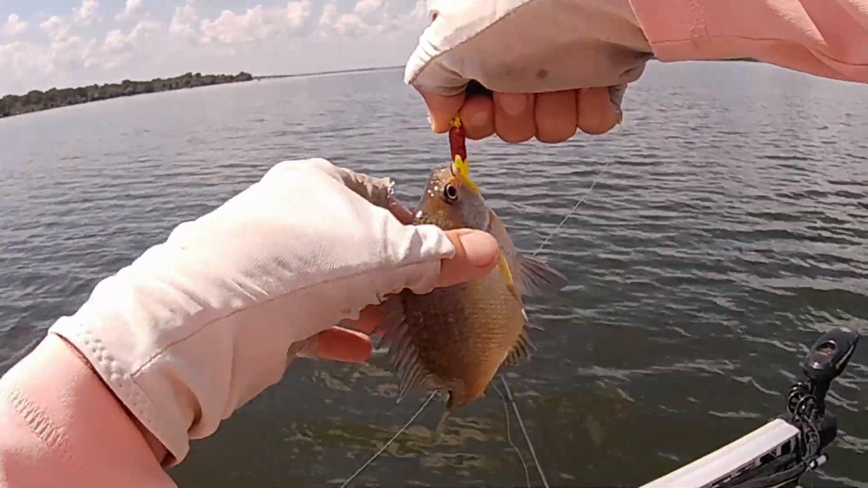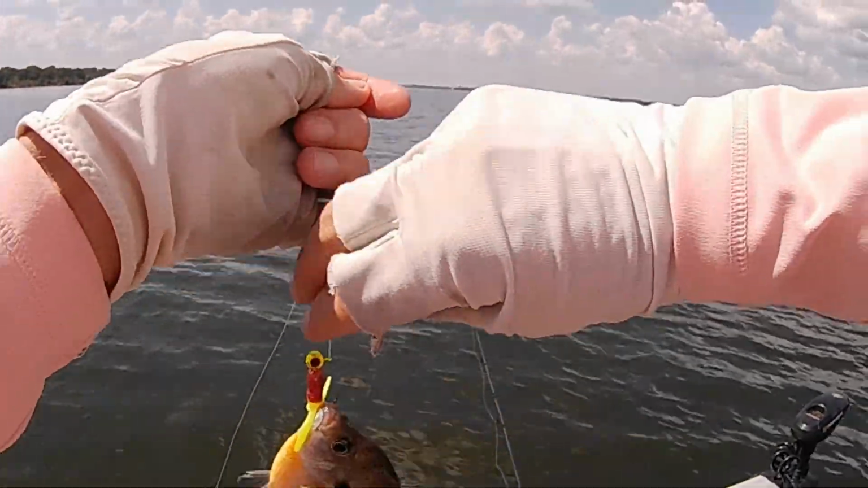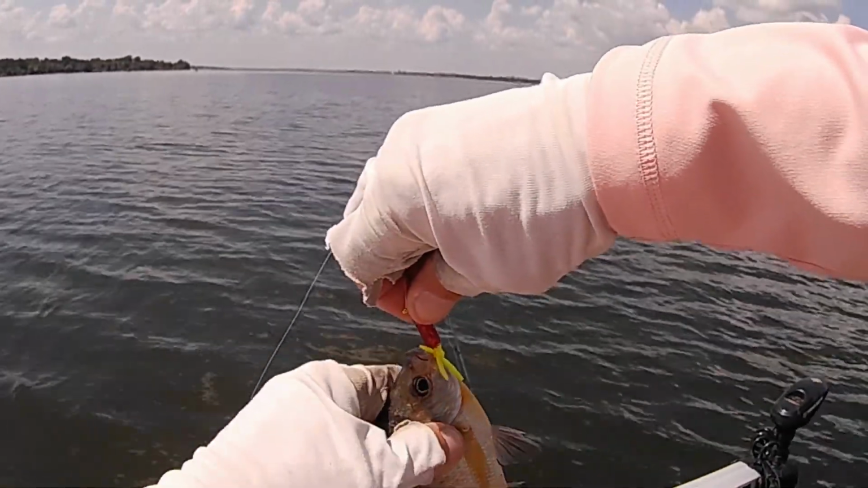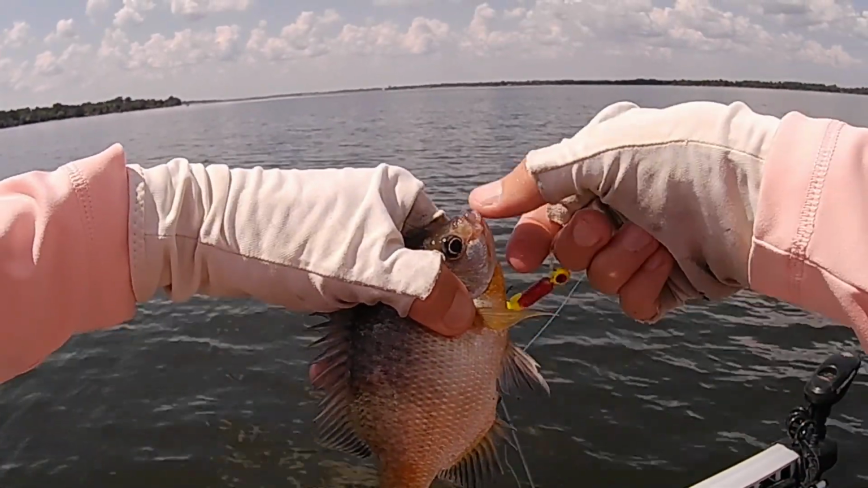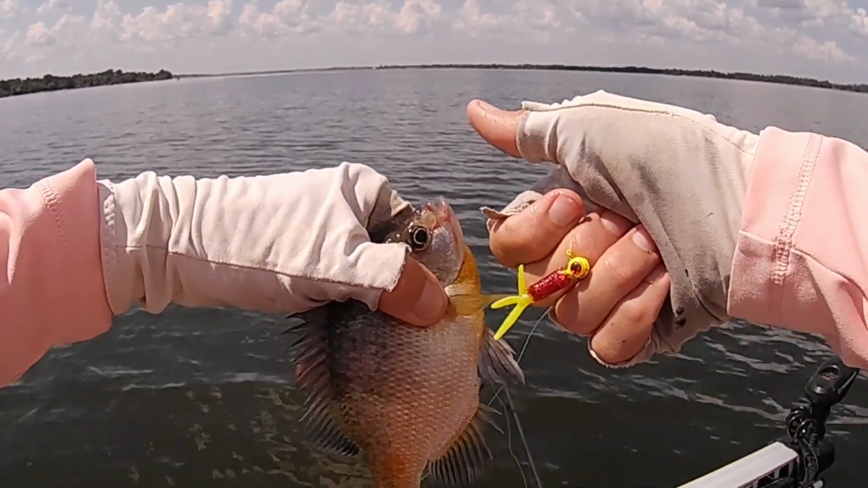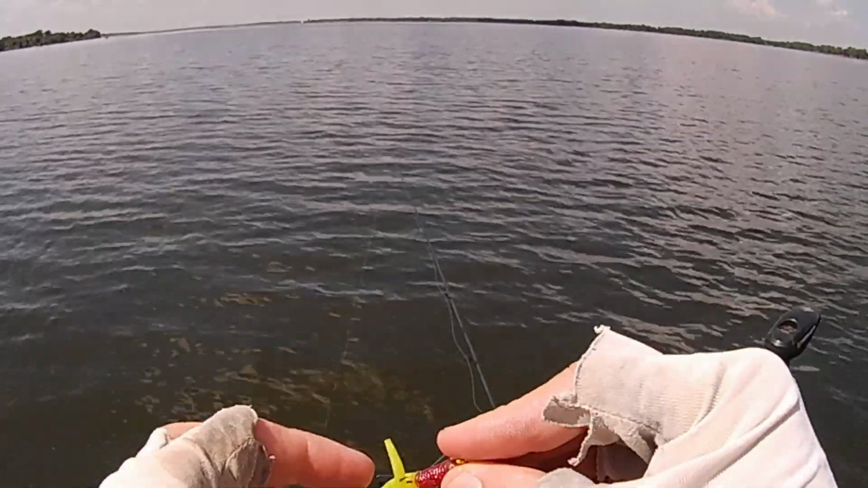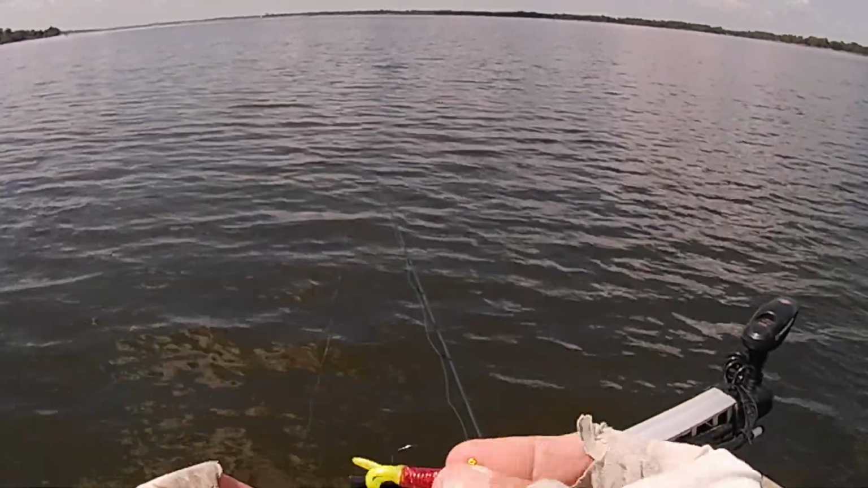That rascal hit my crappie jig. Ouch! Sucker finned me. Be still. Little rascal. Finned the fire out of me when he flipped around.